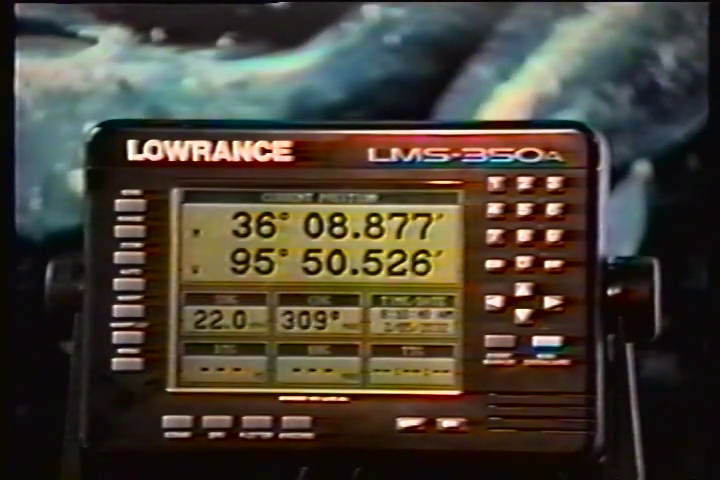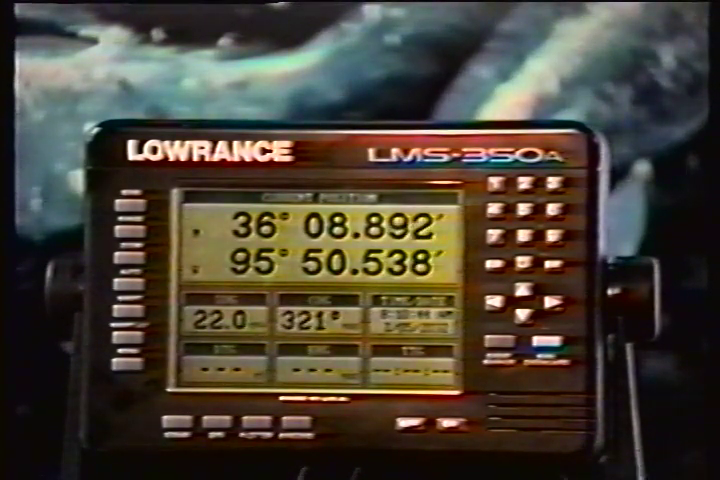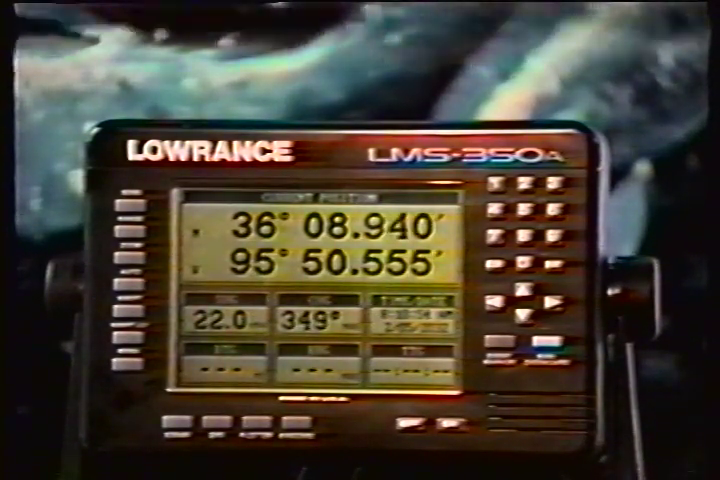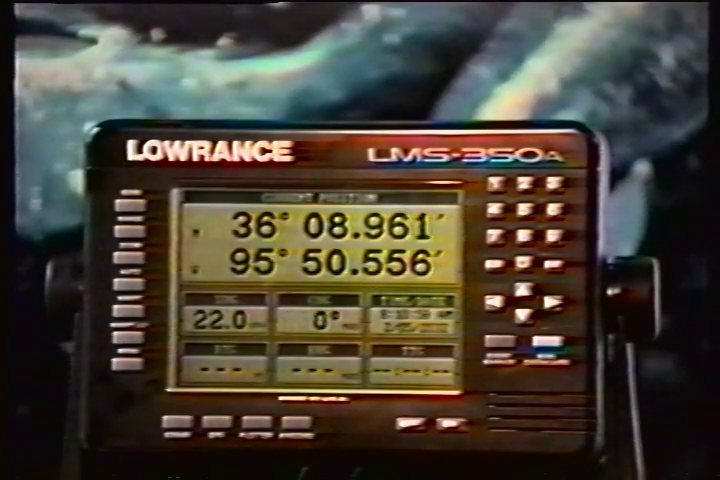You can set the time to your local time. To speed up the satellite acquisition process, you can initialize the LMS 350A, or tell it where it is the first time it's turned on. This initialization process is usually done only once. The unit only takes a few minutes or less to find the satellites once it's been initialized by the user.